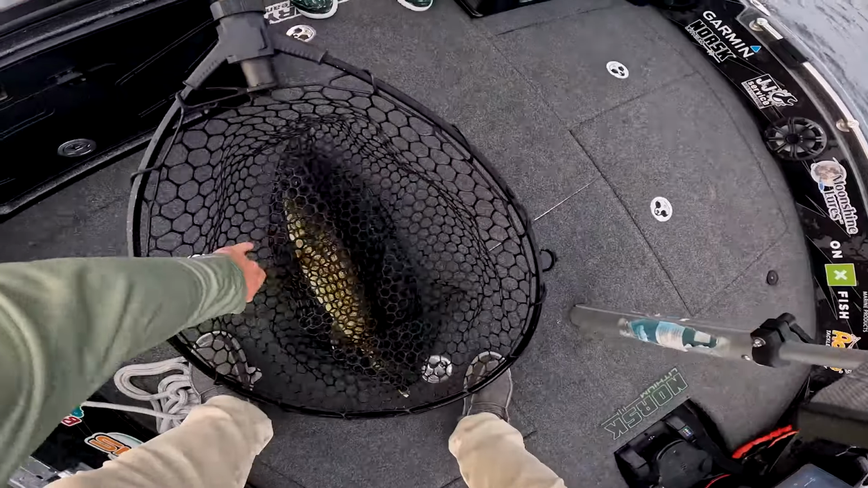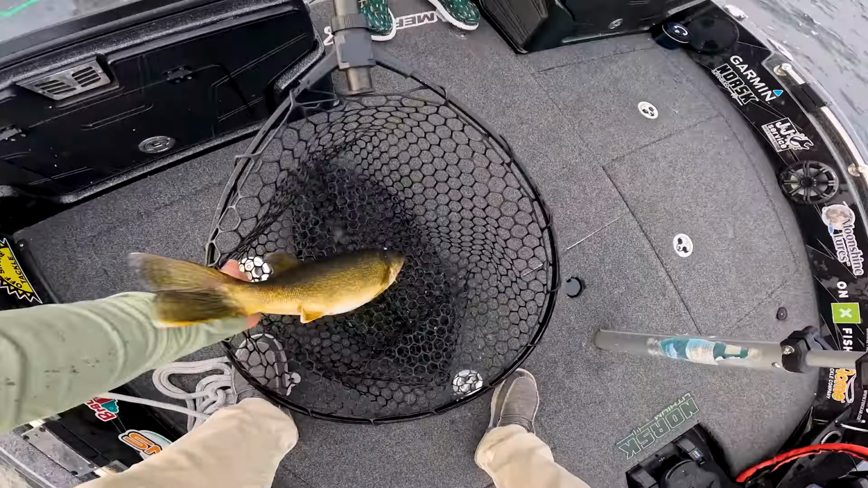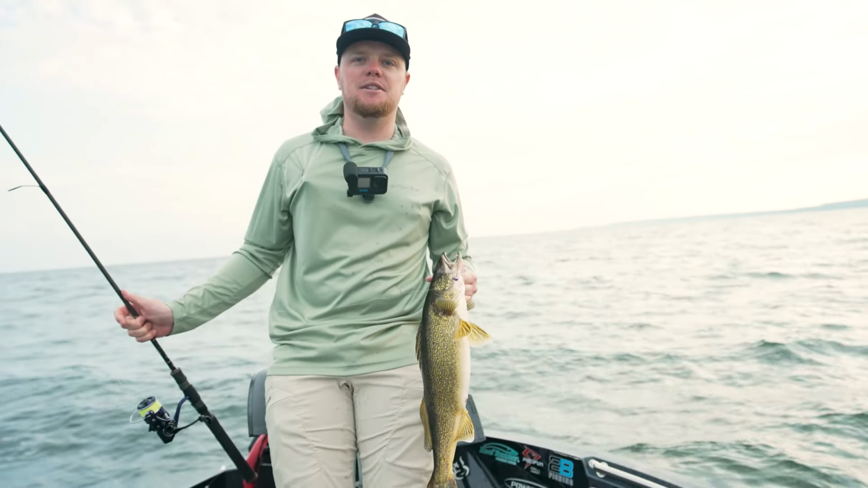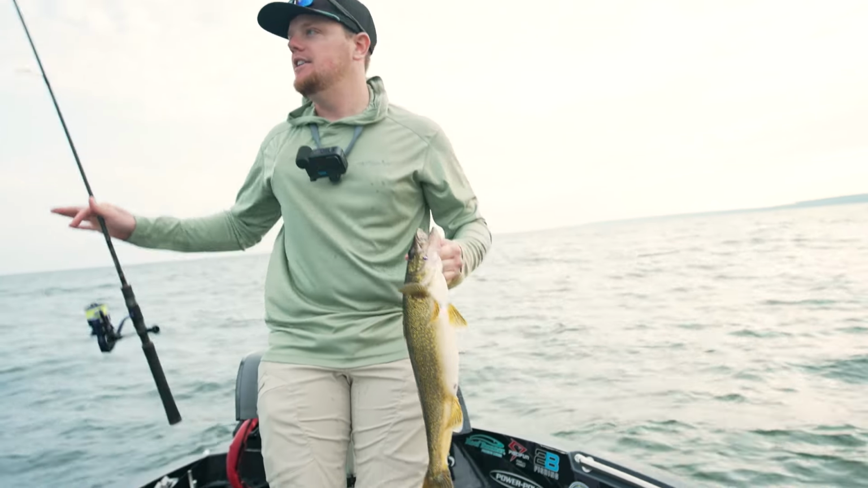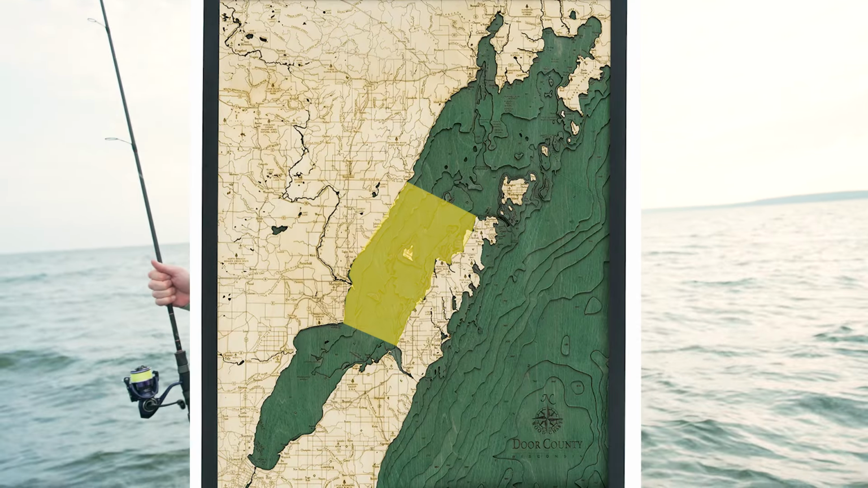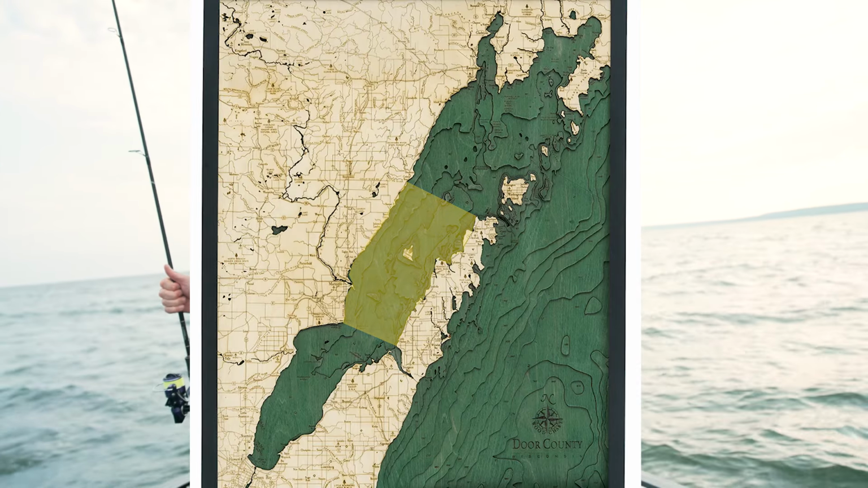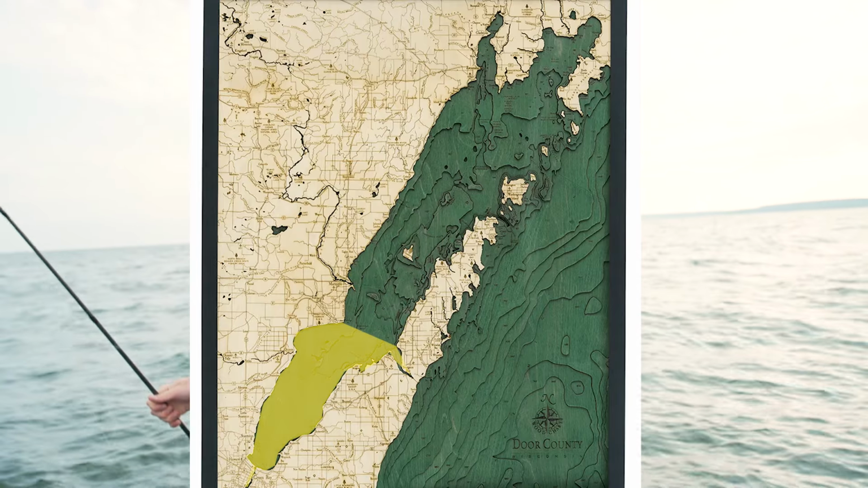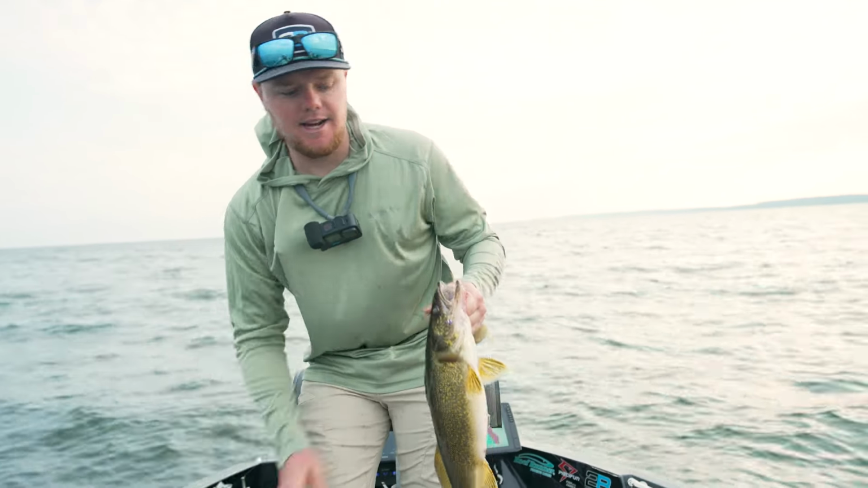Beautimus. Yeah, it sure is crazy when you go from fishing one part of Green Bay to fishing the northern part of Green Bay. And that is one of the coolest things about Green Bay. You get a couple of different ecosystems on this body of water. You get that very northern part of Green Bay, that mid-northern part, that Door County area, and then you get the southern part, otherwise known as Lower Bay. And there's different fish throughout the entire system.